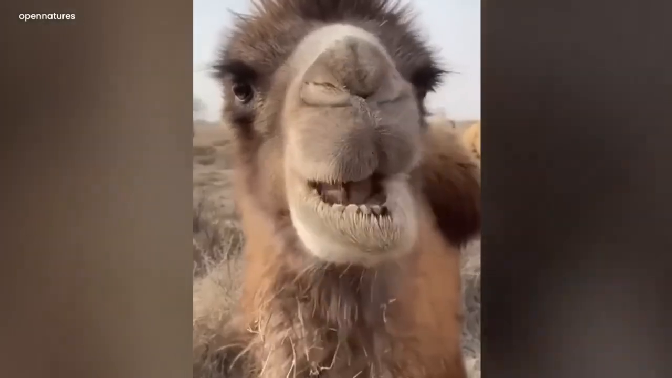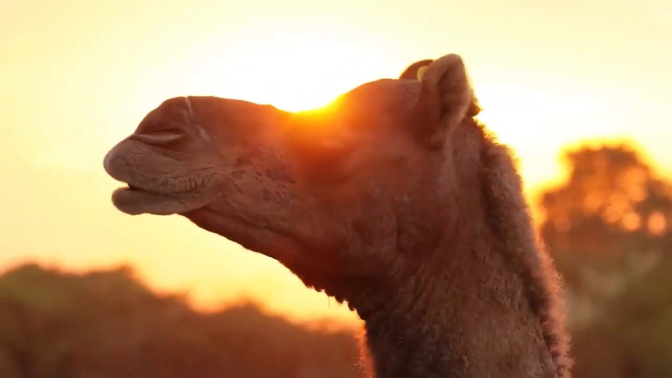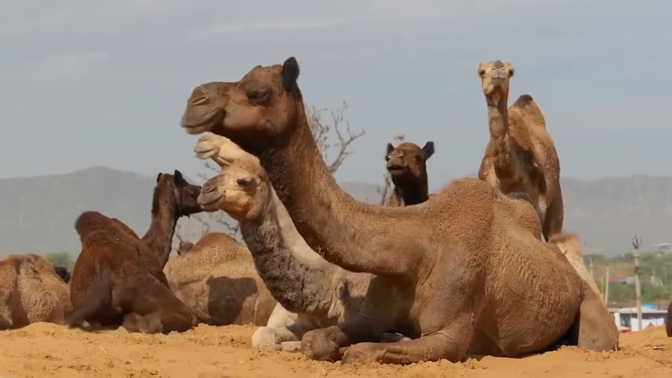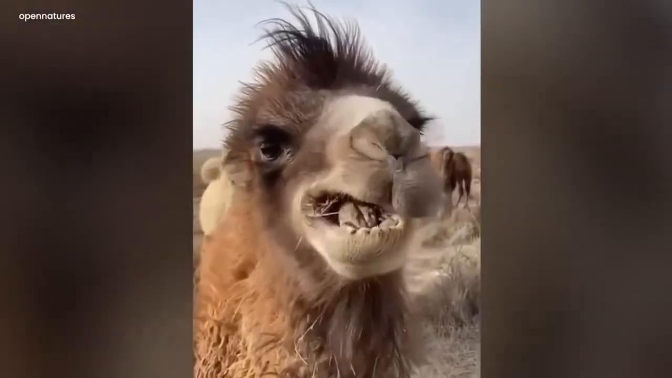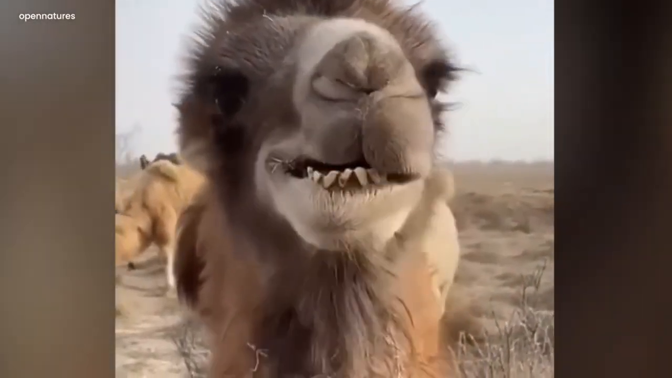Camel's prickly palate. Have you ever wondered how camels eat prickly desert vegetation without getting sore mouths? It's all because of their incredibly hard palate. You know, camels have this peculiar feature that serves as a shield of protection at the top of their mouths. They can chew their food entirely without facing the risk of getting hurt because of their hard palate.